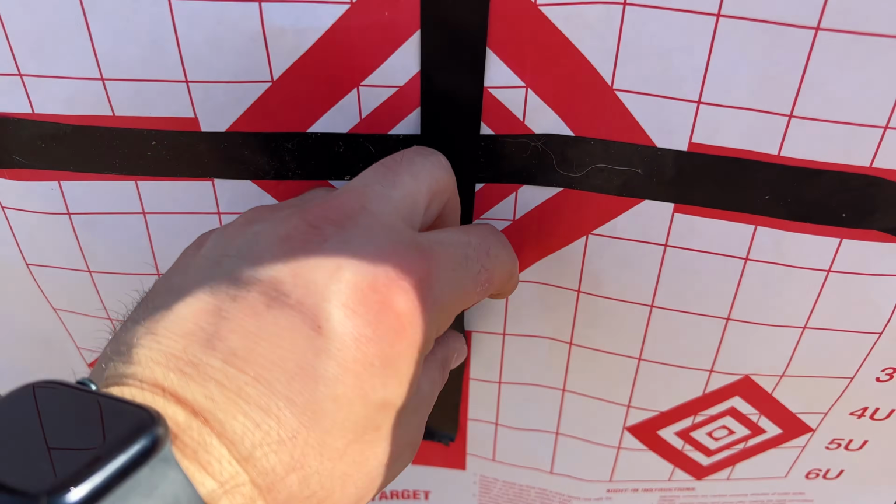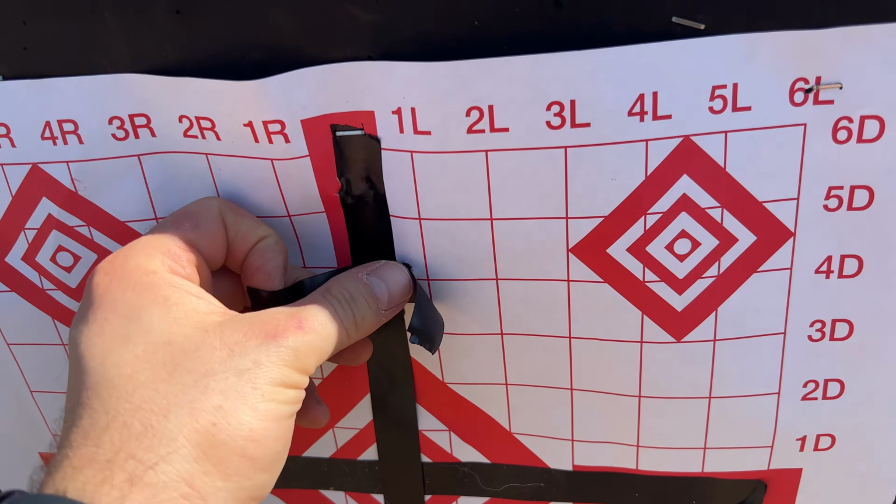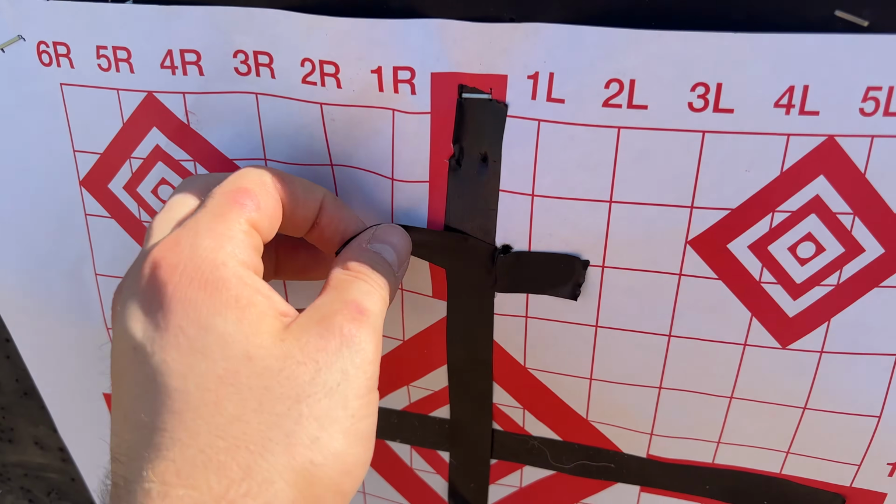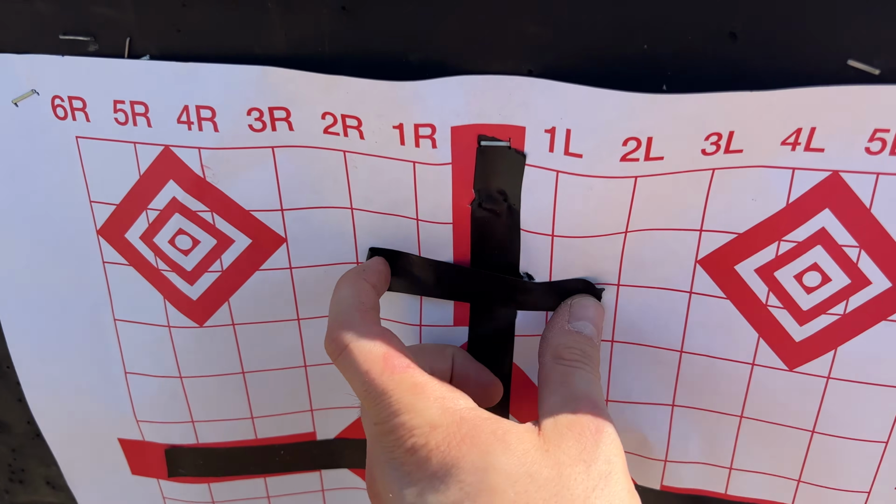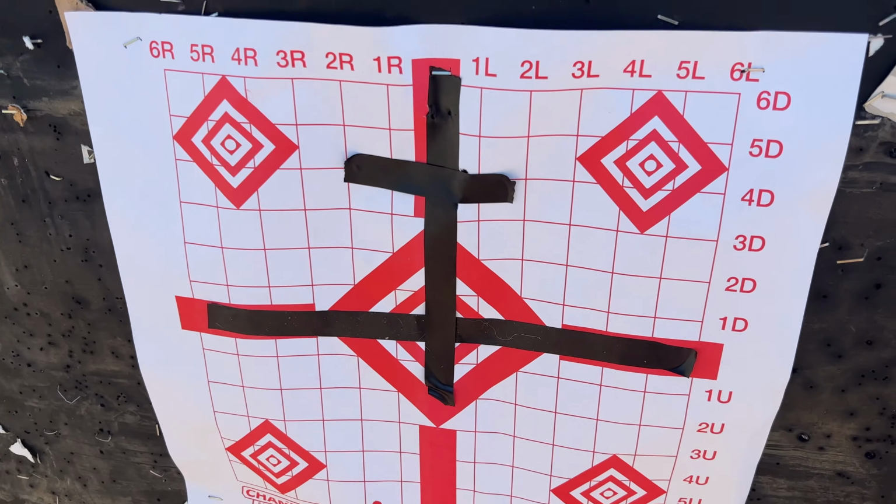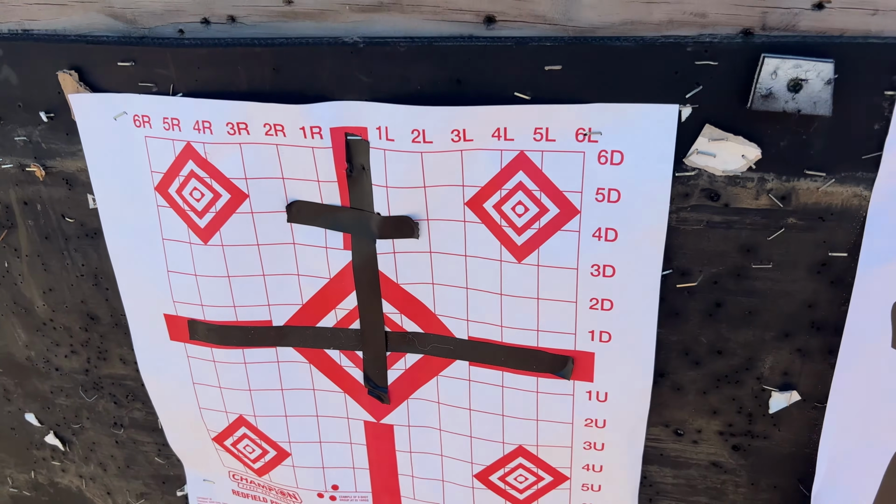So now what I'm going to do is I'll take a piece of the electric tape and I'll just put it basically where that group is. It's essentially on center. I'll make sure it's just to the right. And then I'll use the feature in the scope to move that reticle to the 0, and I should be pretty much spot on now.